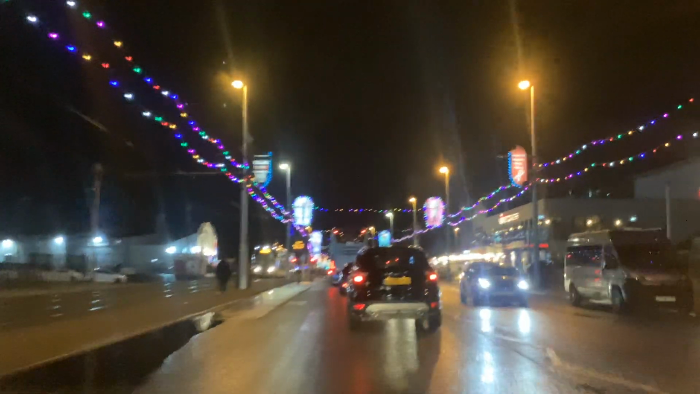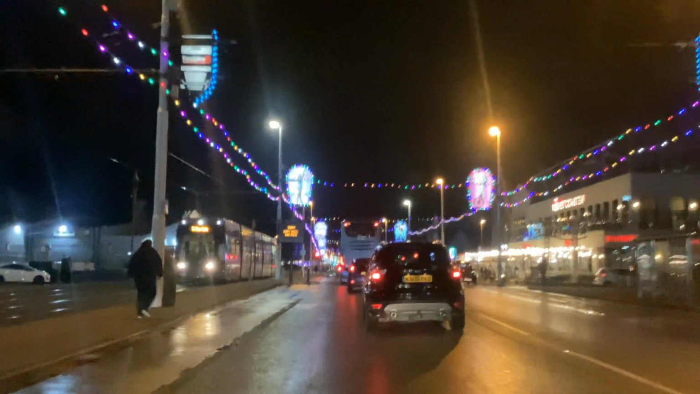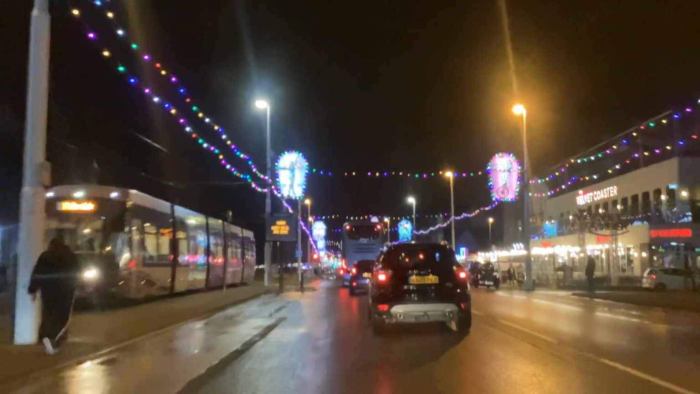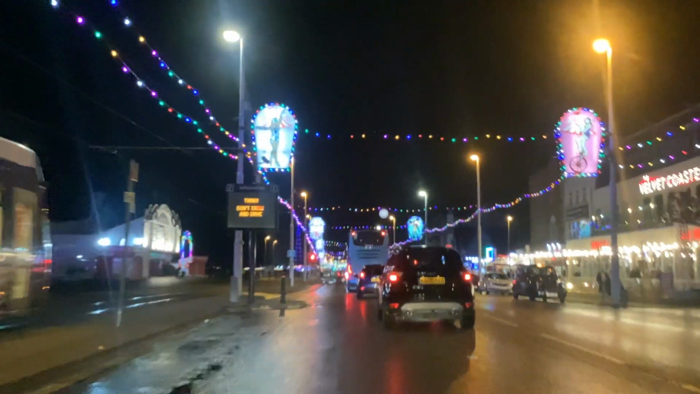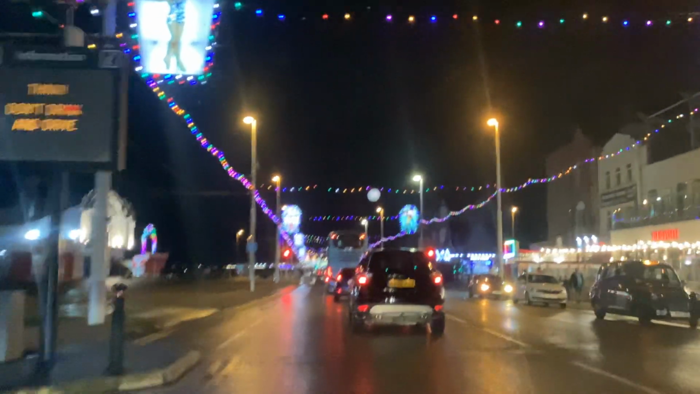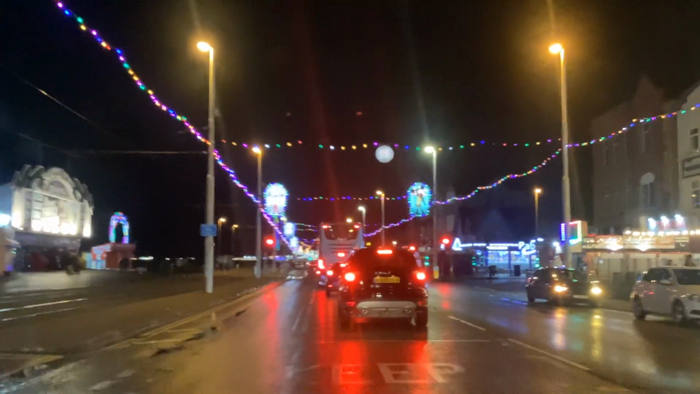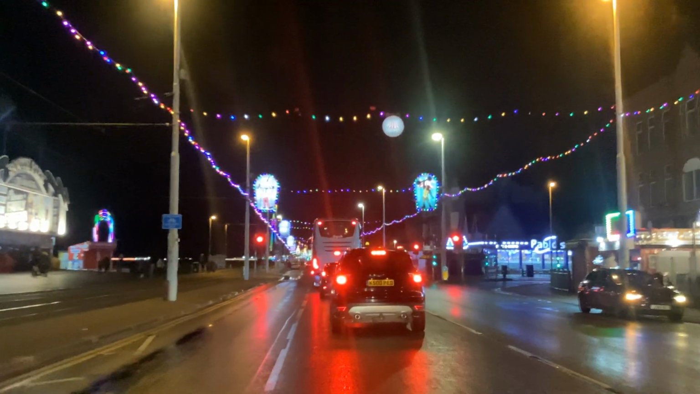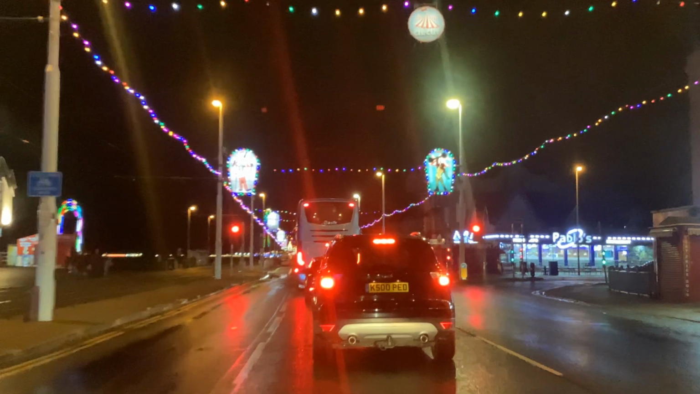So we're just heading up towards South Pier now. Plenty of trams out tonight, aren't there? Not that many people on them. The Velvet Coaster Wetherspoon seems to be pretty full though.